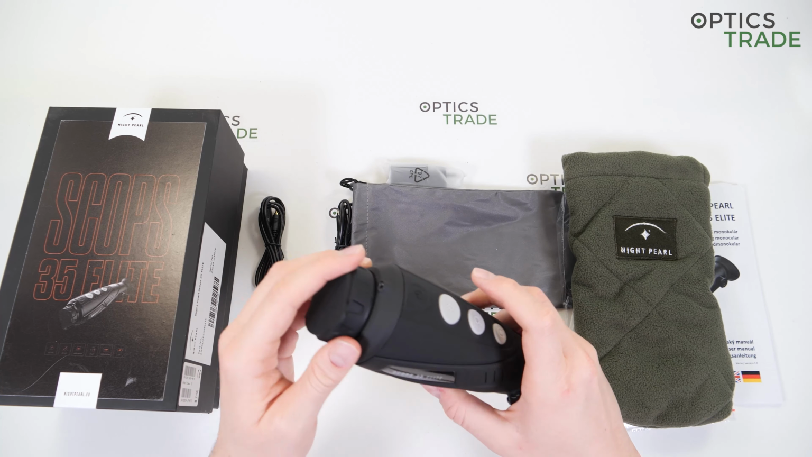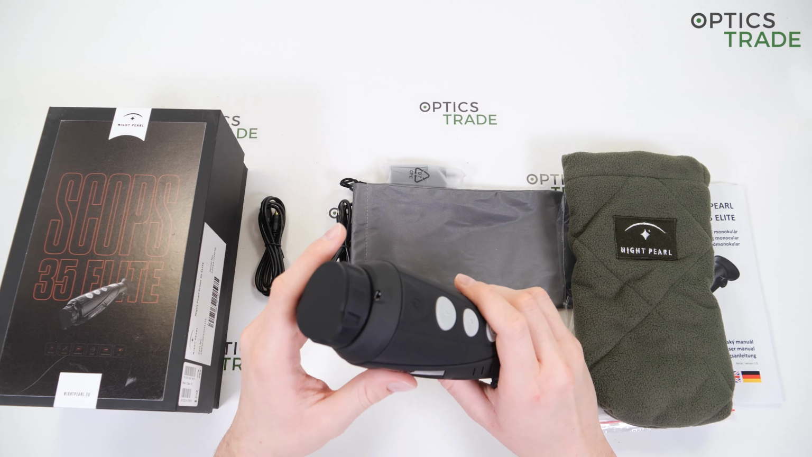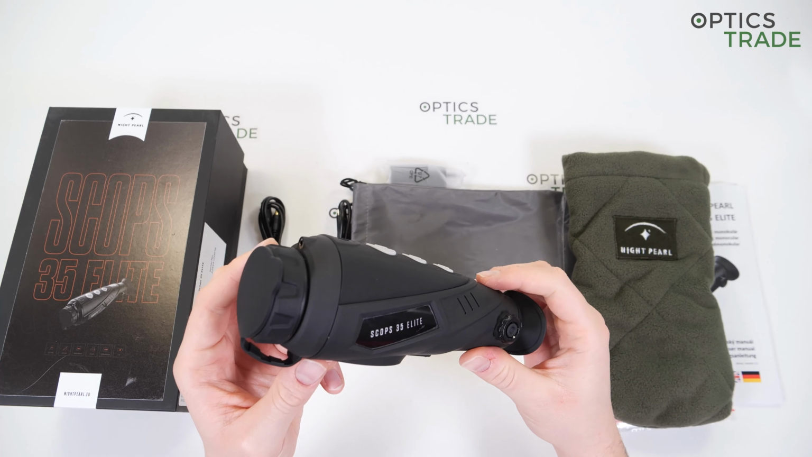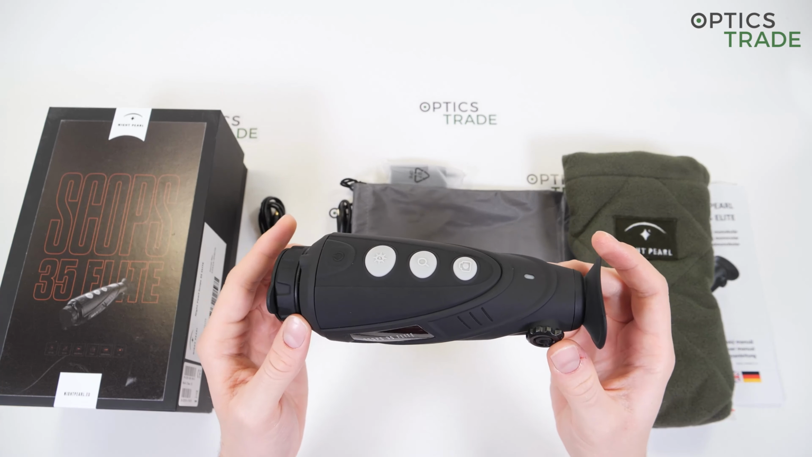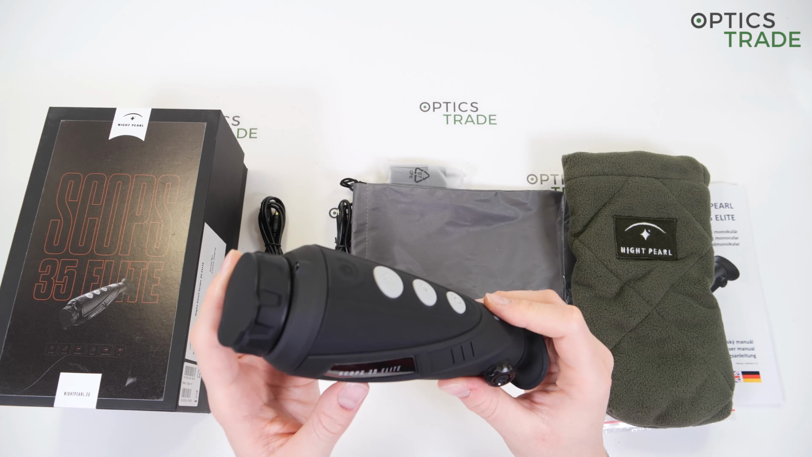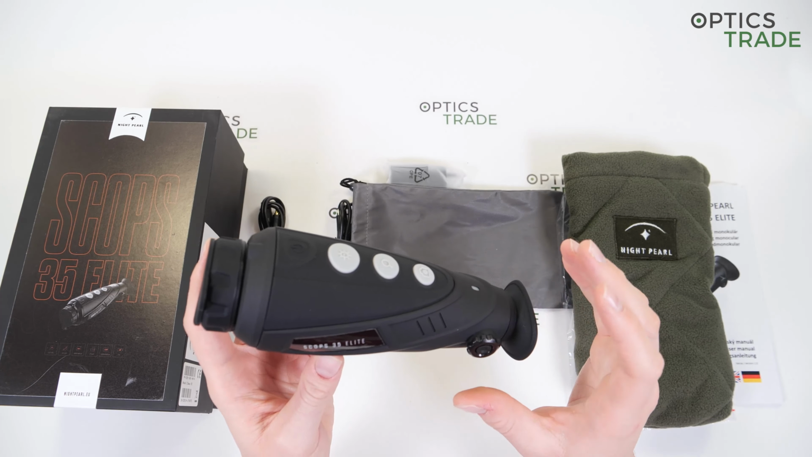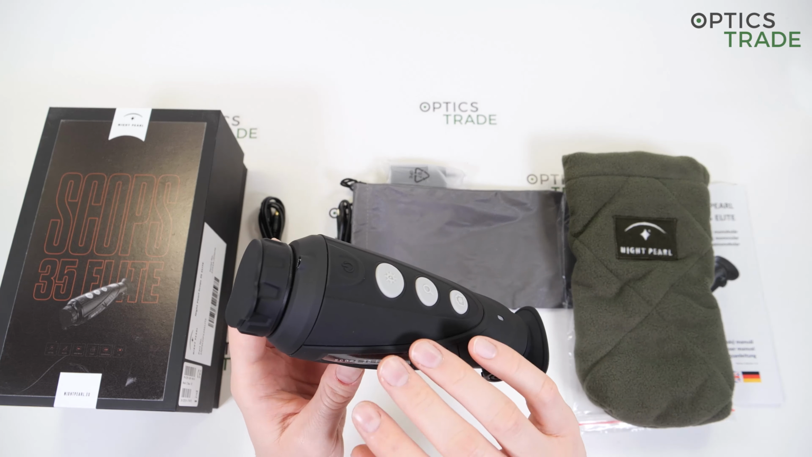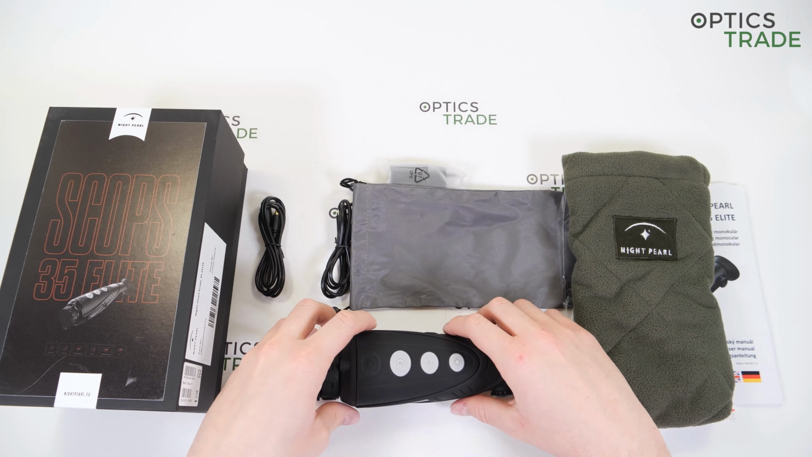The LCOS display is not as resilient as AMOLED displays, so you will have some trouble if you're out in extreme cold, especially below -10 degrees Celsius. And I think that the startup time is quite long at 10 seconds. However, waking it up from standby mode is pretty quick. From standby to normal is less than 1 second, so this is definitely a great feature.